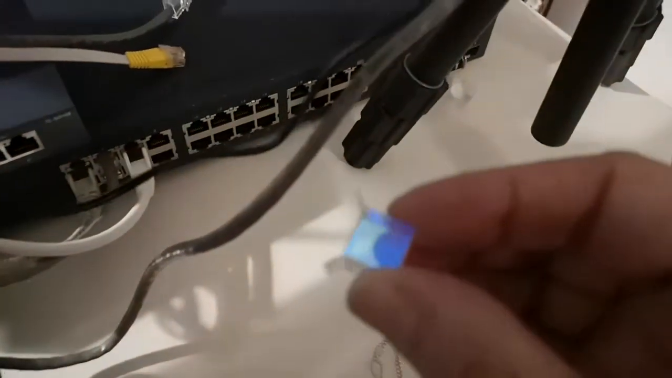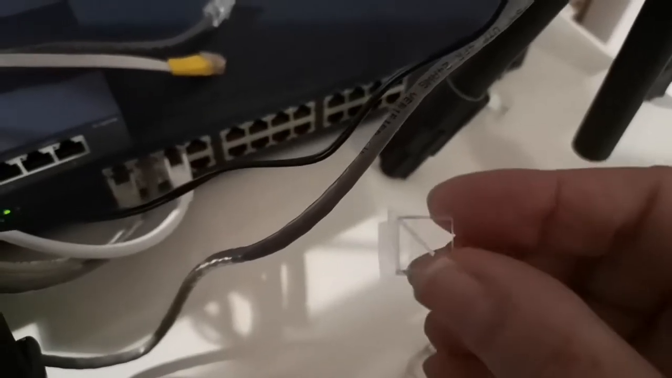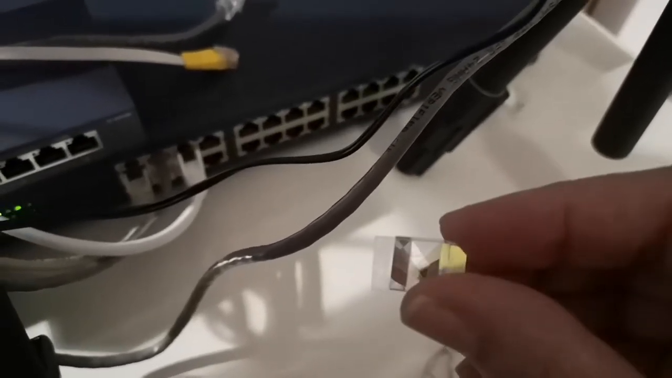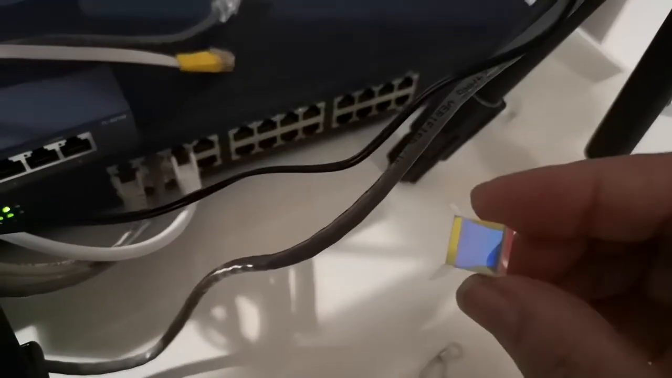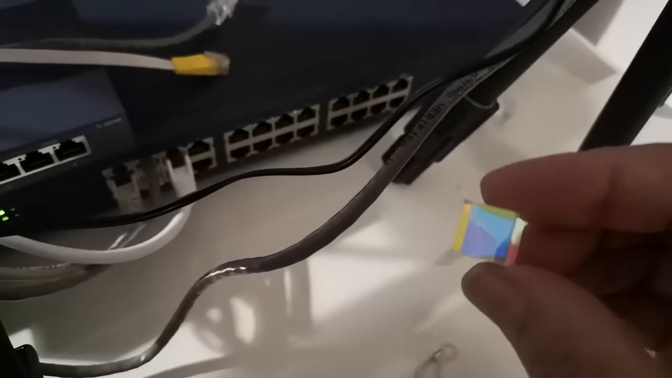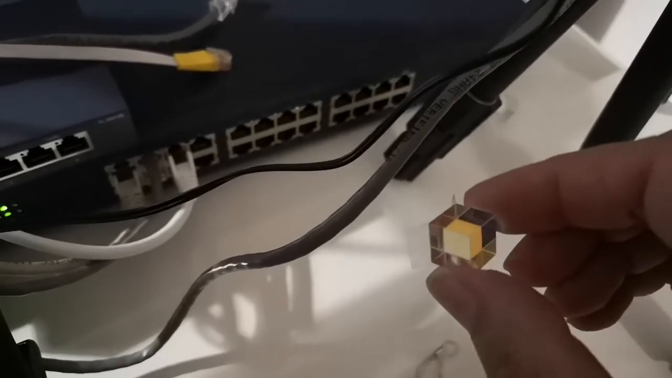I've got this dichroic cube that I used in another video, and you can see with daylight on some faces it seems to be blue, and on other faces it has different colors because they have different coatings, and these separate light of different wavelengths. And also with the infrared, we'll see that it separates it into different directions. I also wanted to experiment with this.